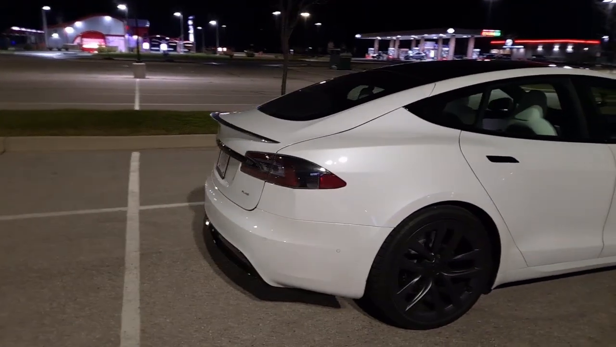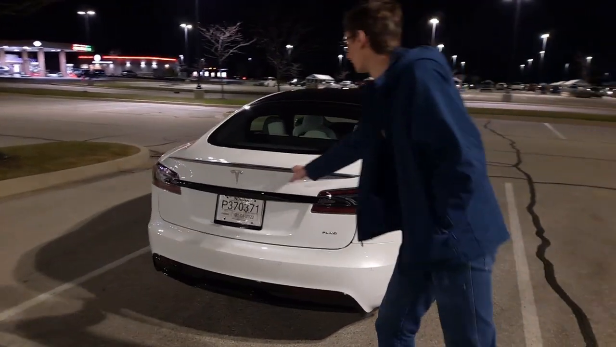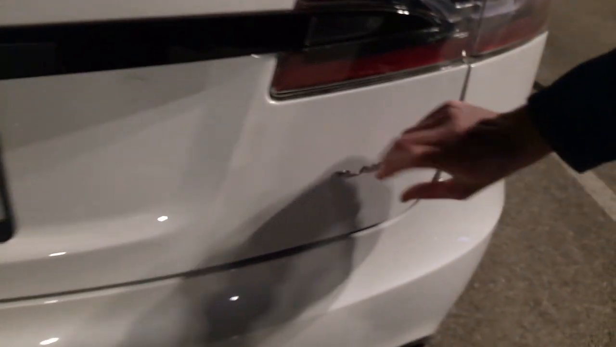Absolutely, with the white on black, it almost reminds me of a stormtrooper. Yeah, it is kind of like a stormtrooper. Carbon touch right here, the carbon spoiler. So good. And dude, I wish they replaced this with the Plaid logo.